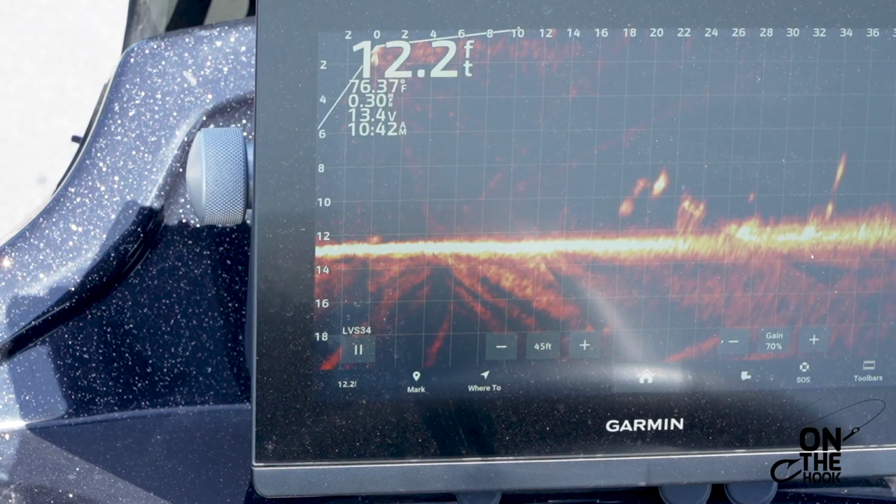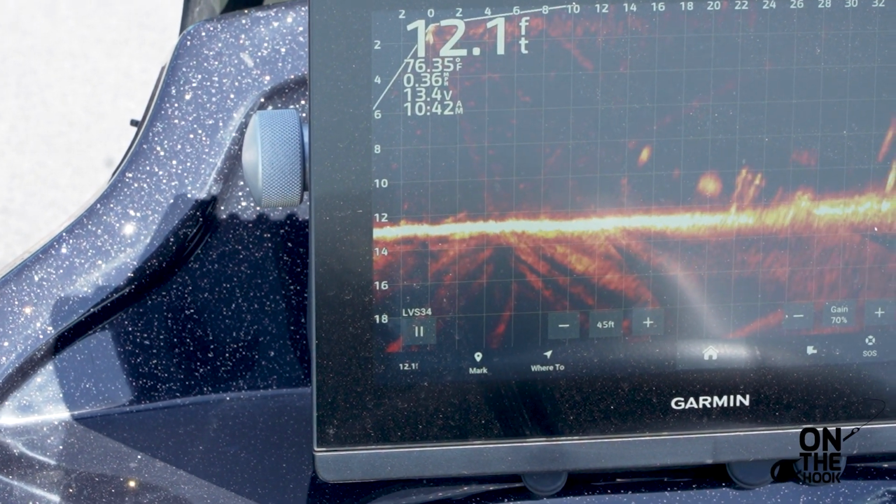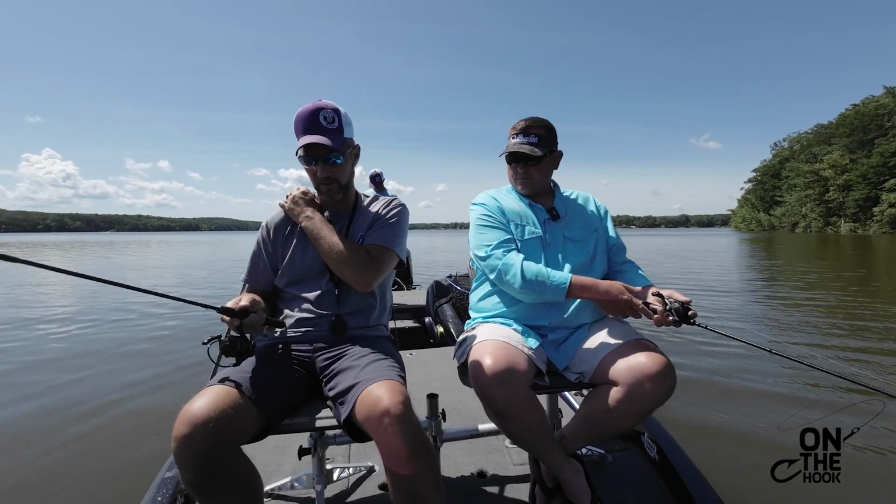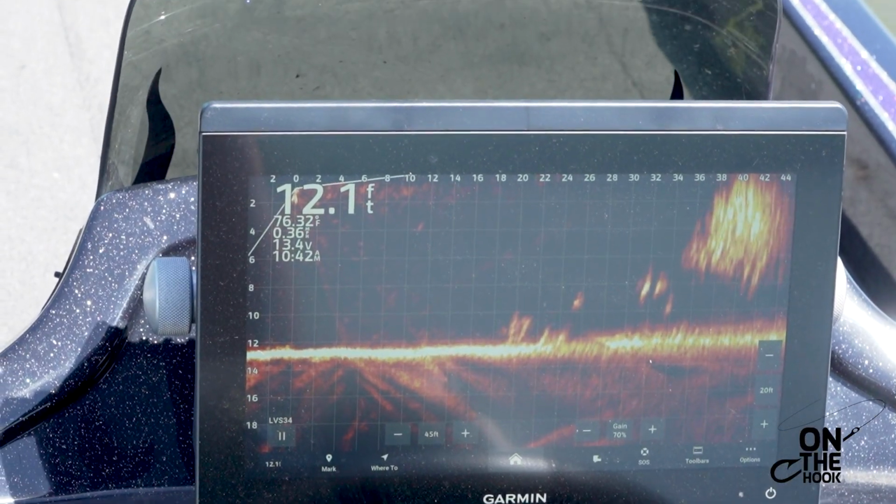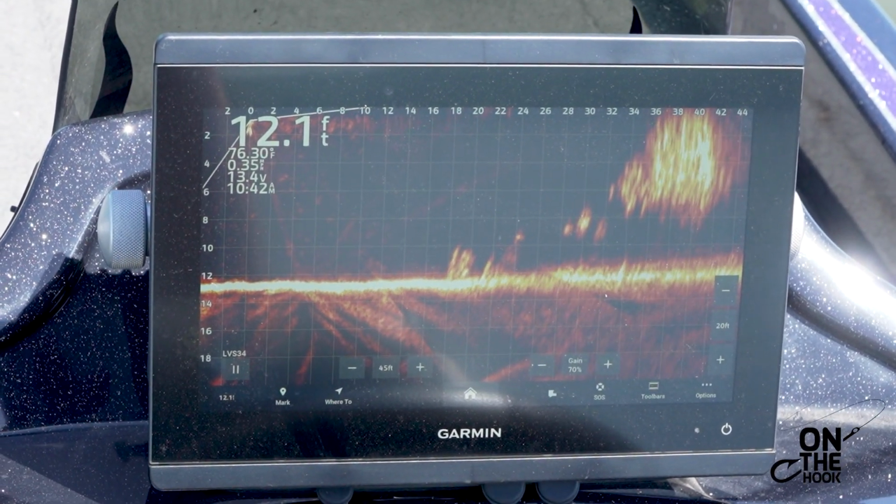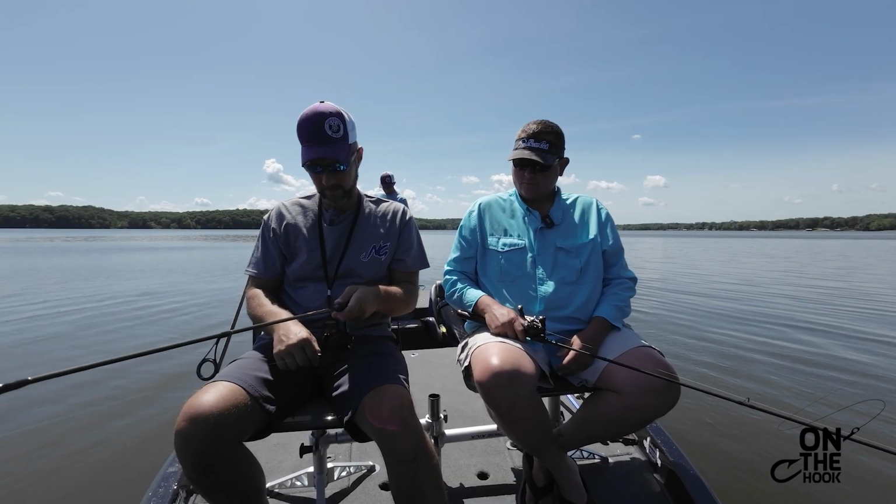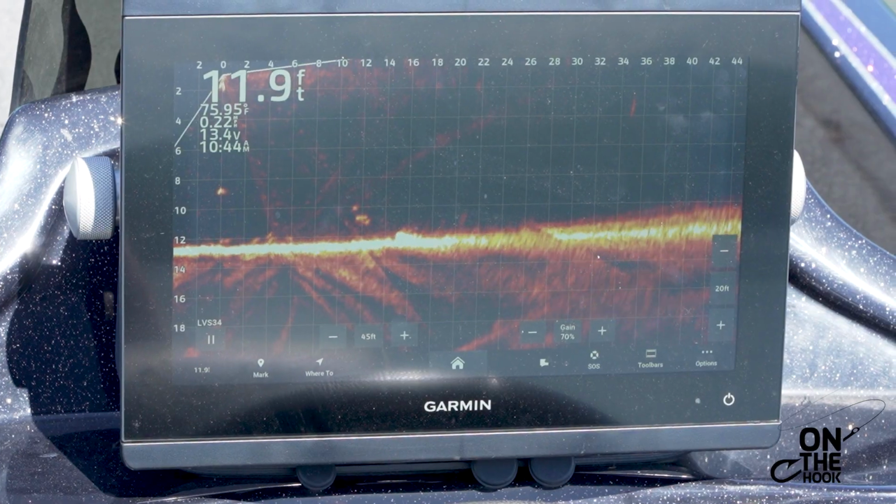What is that? I think there's a big crappie mixed in there. That right there is a great big crappie. Sure is. That's the difference in this 22 versus the smaller screens. That looked like a flathead catfish for a minute. Yeah, they get big on here. That one went right back into that stump. They run up on it and then won't eat it. And sometimes when you drop it down there and just dead stick it right in front of their face, they get to where they can't stand it. There you go.